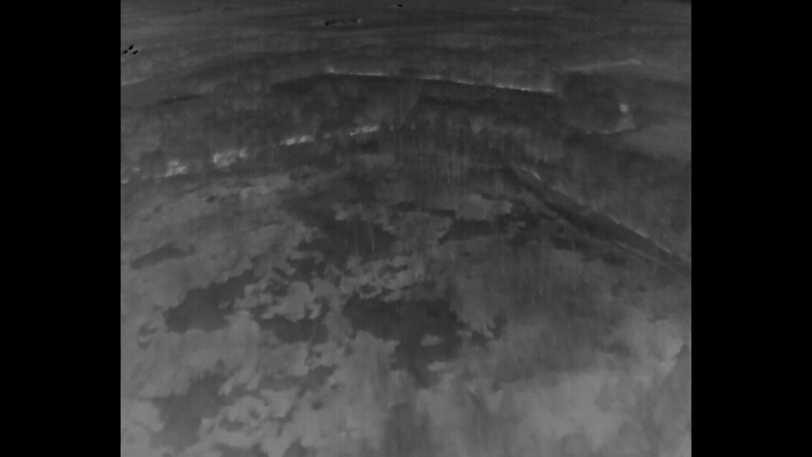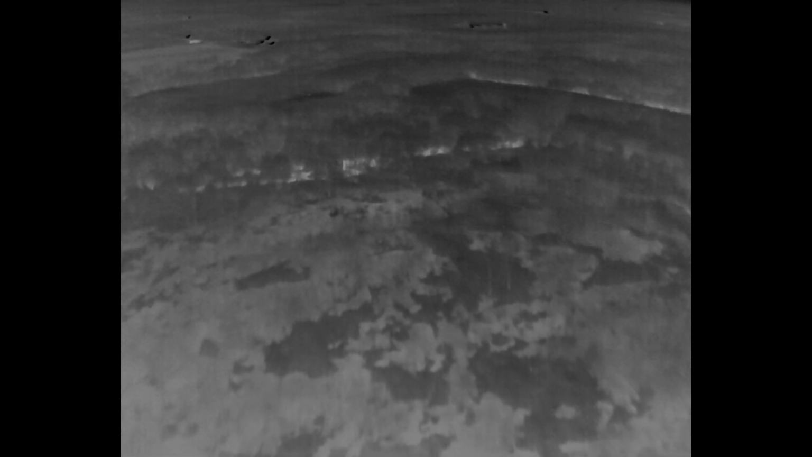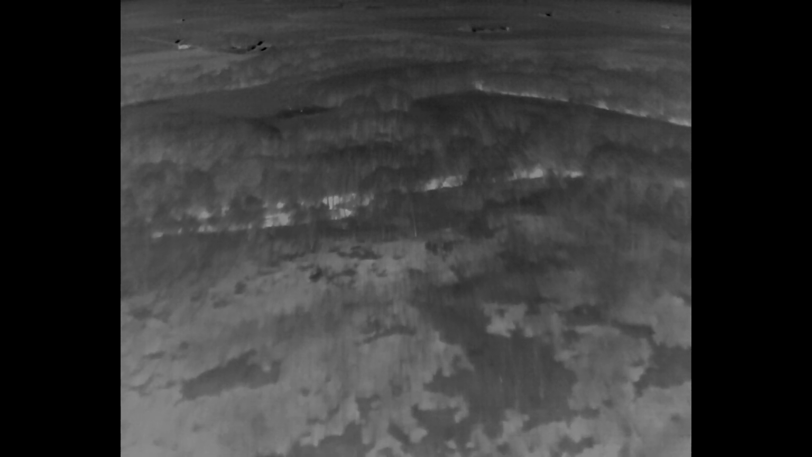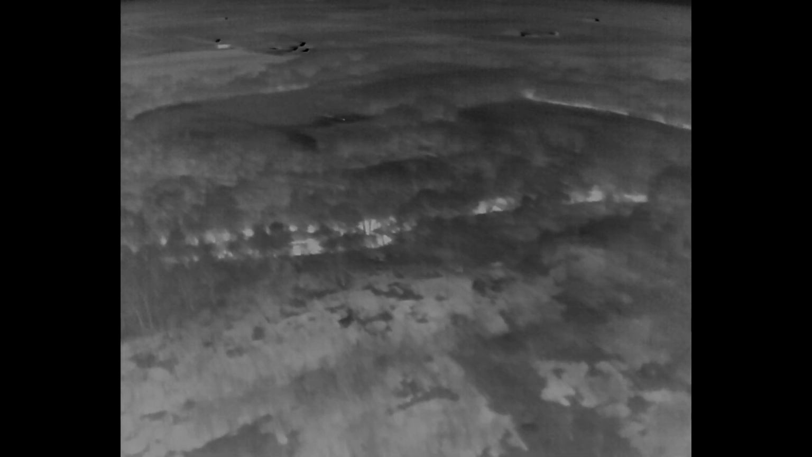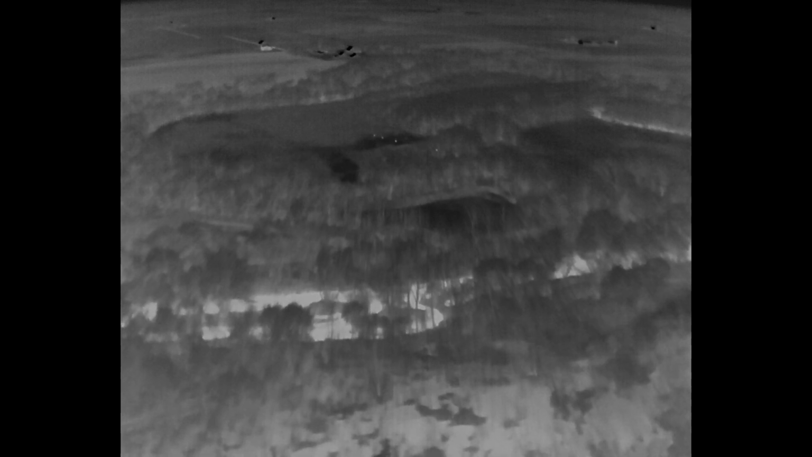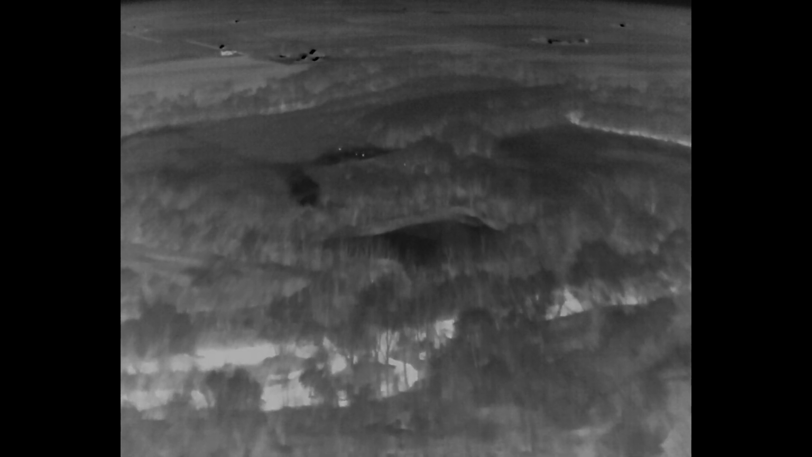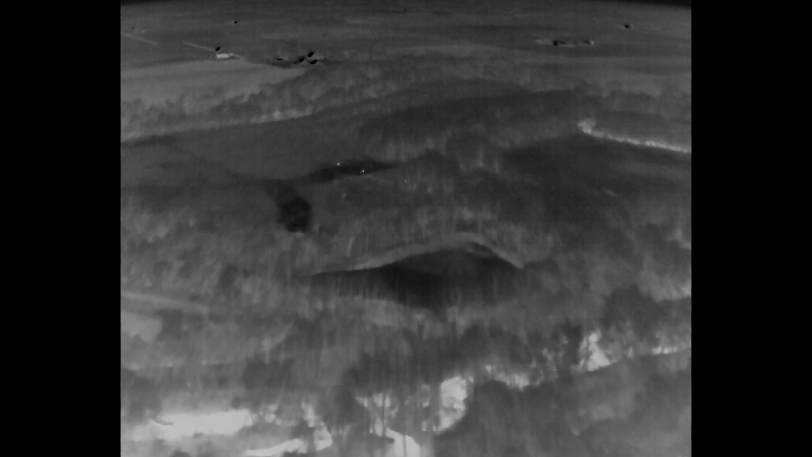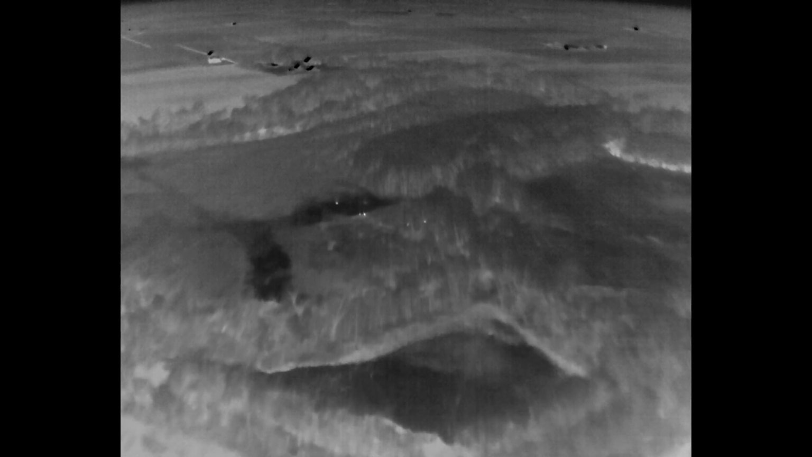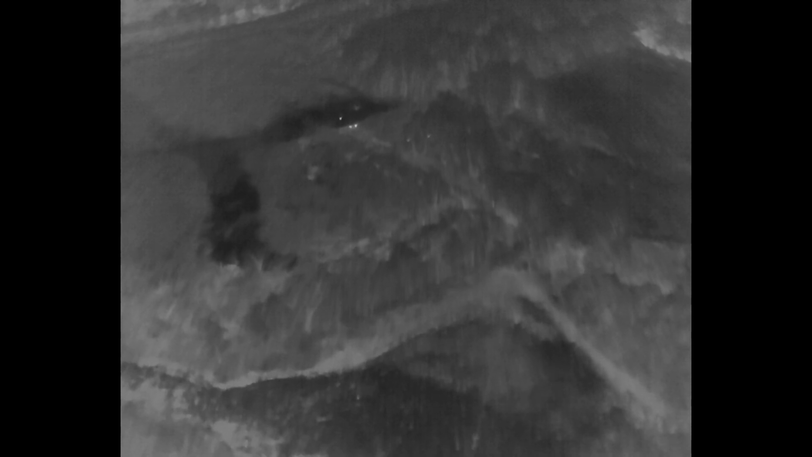So I pushed the button, I'm continuing the mission, the drone is basically flying itself, I'm operating the camera, and I'm just looking for thermal signatures on the pre-planned route. As I get out here a little ways, you'll see both dark and light spots. Start to see what I believe are animals coming up, the white dots in the middle of the screen now. And now it's time to process that information, see what they are.